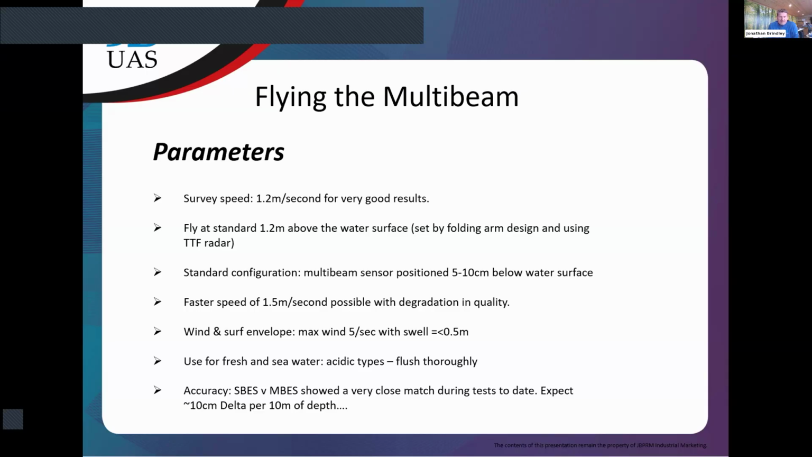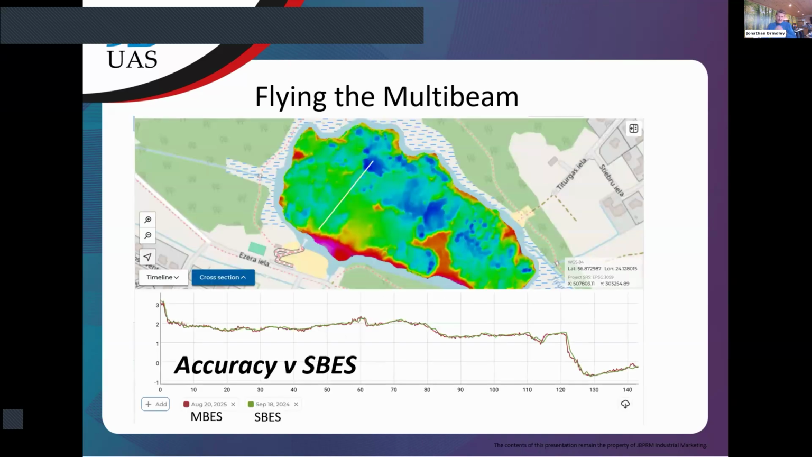In terms of accuracy, Alexi, you might want to say something about this, but we'll look at this in a minute. Actually, we've got a nice graphic to look at, but it's a close match between the SPH and the MBES. In fact, on the next slide you can see that we've got a comparison. Do you want to say something quickly about this, Alexi, in terms of how they compare?